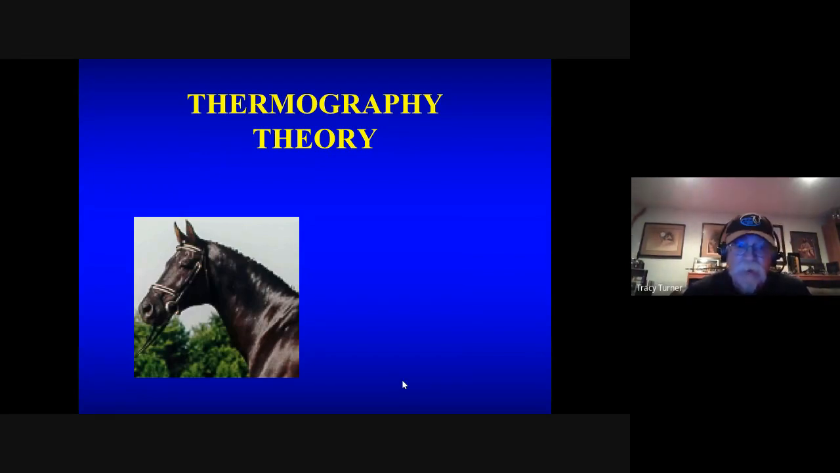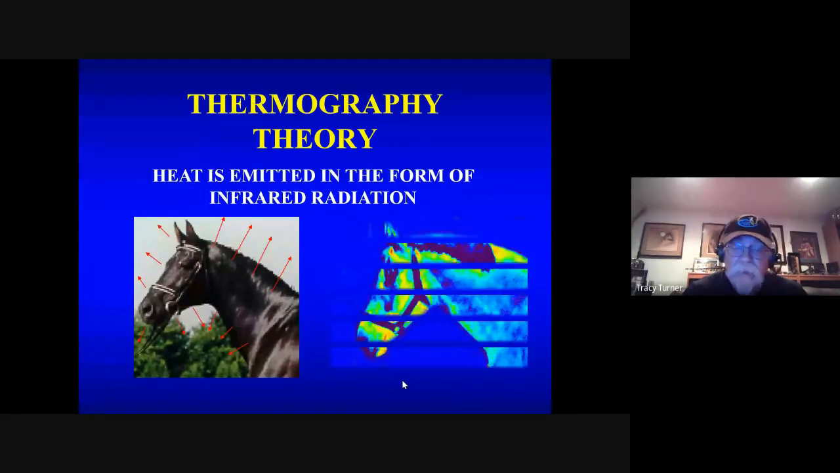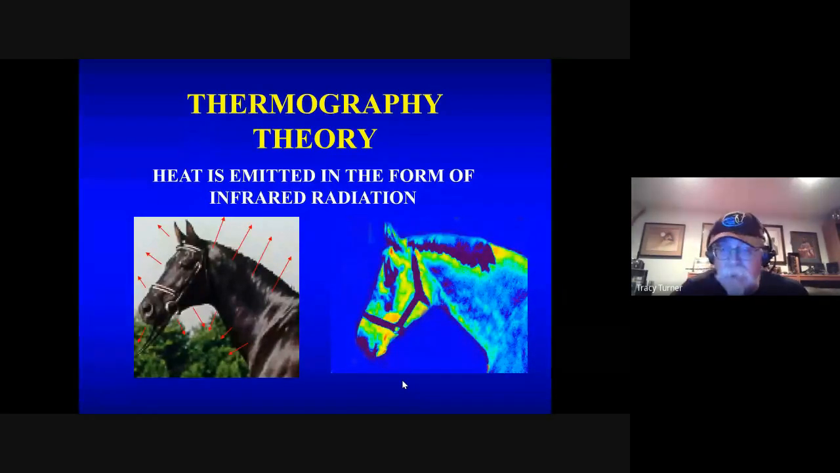So if we imagine that horse emitting infrared radiation, then I can have a camera, like a gamma camera, or like an X-ray plate that measures the generated X-rays onto it for radiography. But here we're going to have a camera that measures the infrared radiation from that body, and then it's able to take that and produce a picture of the heat that's been emitted from that horse.